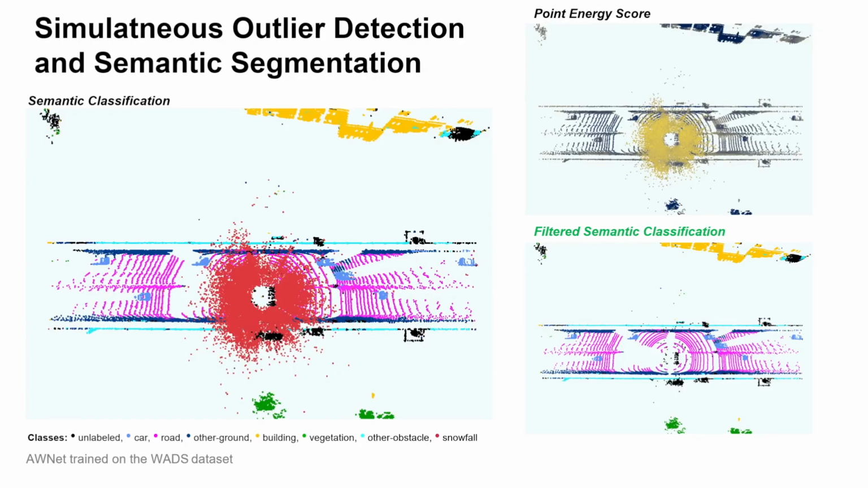Our method can also be used to perform simultaneous outlier detection and semantic segmentation. Here on the bottom left plot, we report the semantic segmentation results of our method.